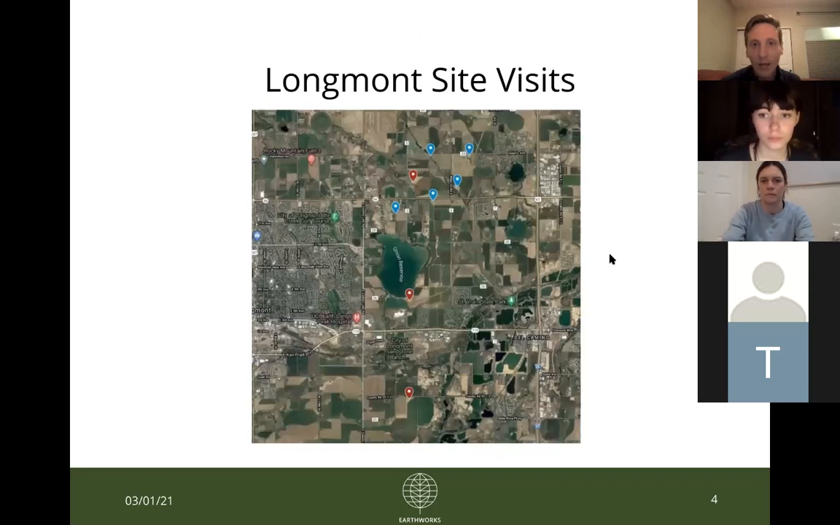So Longmont. As I prefaced at the beginning, we decided to take a look mainly because of some of these spikes that have been occurring at the monitoring station on the Union Reservoir, and look at a few sites, some of which we've visited before, some of which we haven't. On this map, you see displayed the pins represent the 8 sites that we looked at while we were visiting. The 3 pins that are in red are the 3 sites where we identified emissions that to us were concerning enough to file complaints with the COGCC and CDPHE.